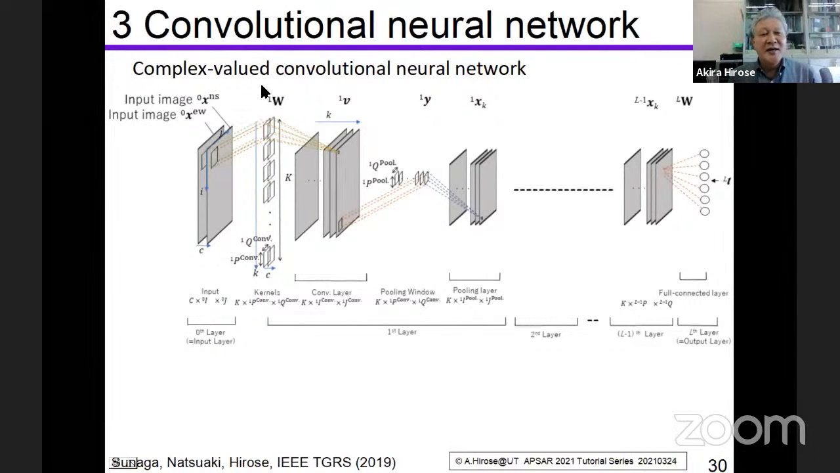And then we employ a complex-valued convolutional neural network. So this is the input data, and we prepare convolution filters and pooling windows and so on. And usually we prepare a fully connected layer here at the output to obtain a decision result.